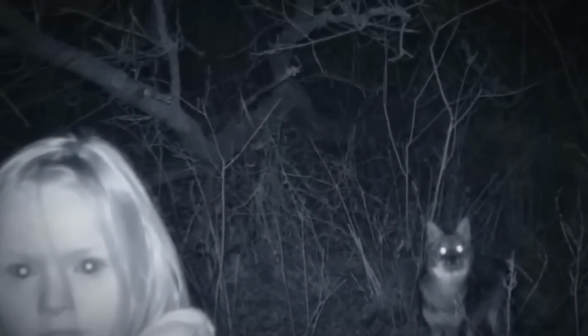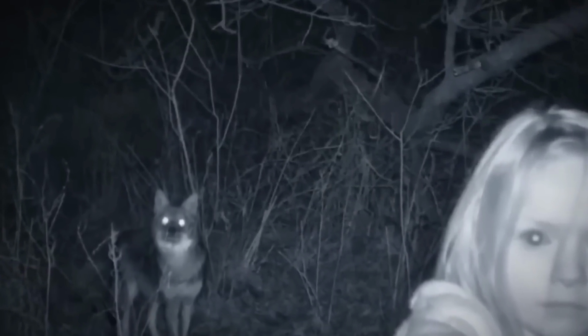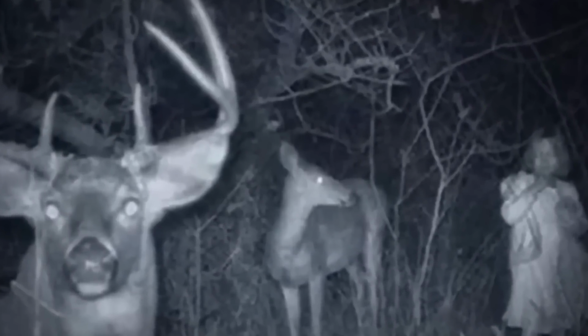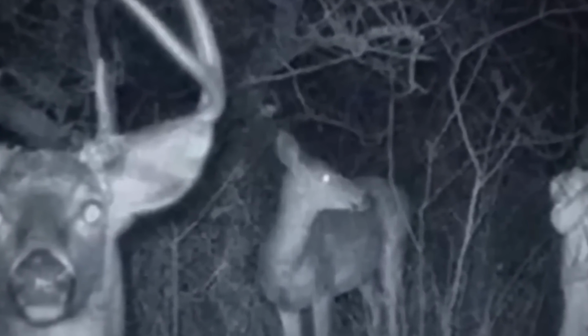Here we see a young girl who could be no more than 7 or 8 years old investigating a trail cam as her deer friends look on, almost as if they're waiting for her orders as to how they should react to this strange new technology. But the eyes of the little girl and the eyes of the deer are aglow, illuminating the darkness and adding a whole new layer of creepy to this image.